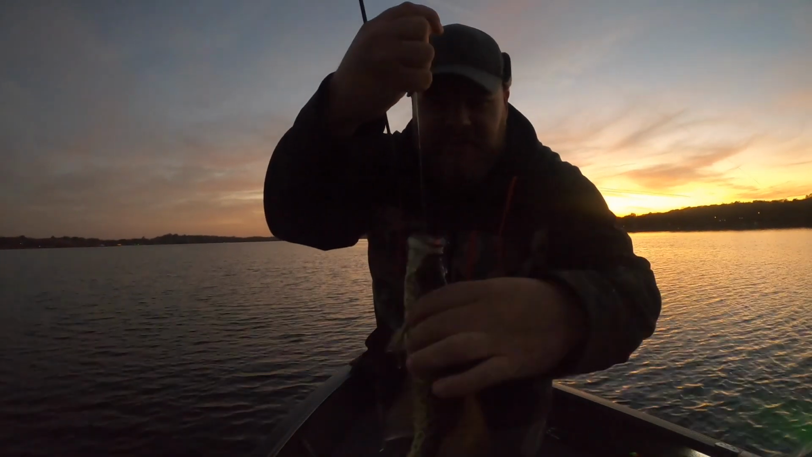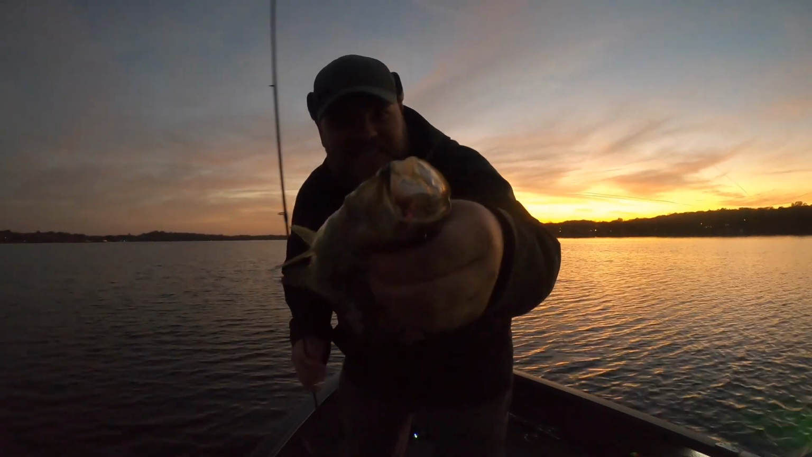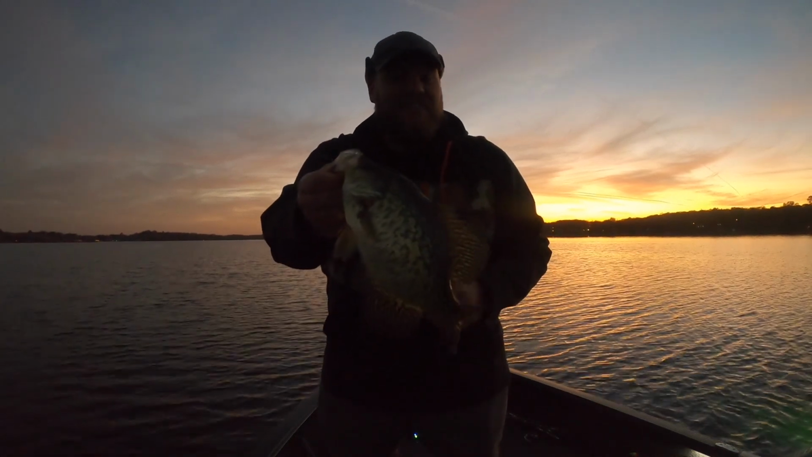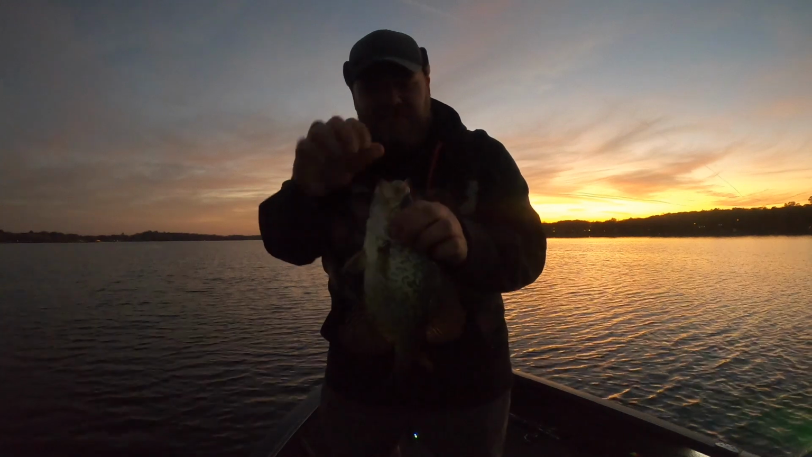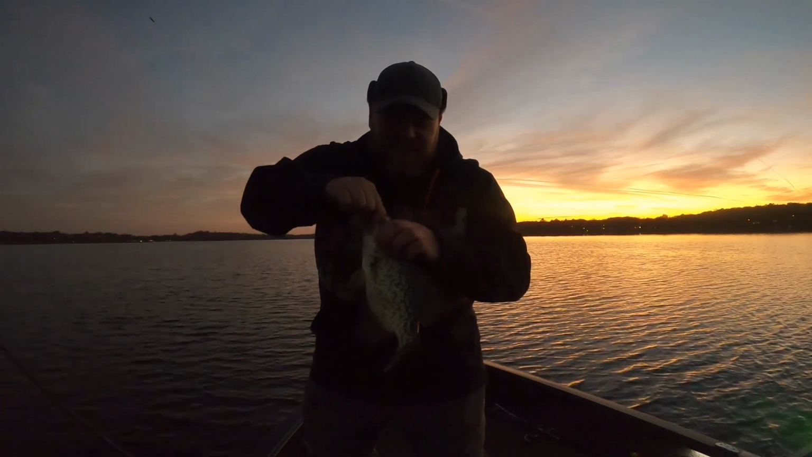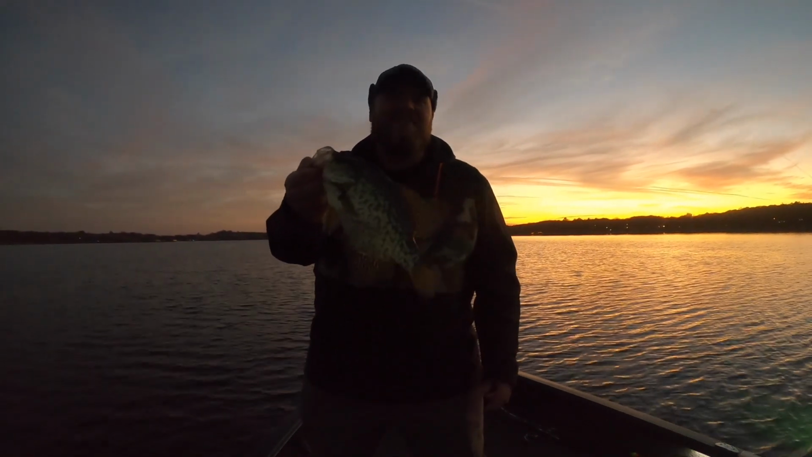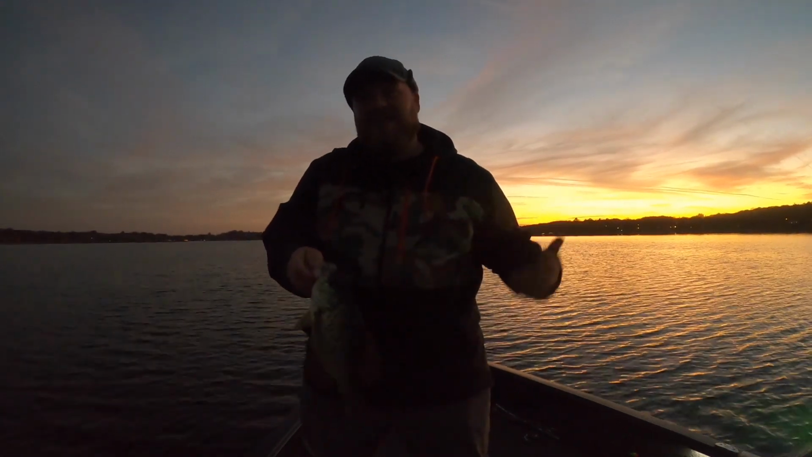Super dark. You probably can't see this, just like you can probably barely see that Jigging Rap because it just engulfed it. That's another, like, I don't know, high-end keeper, 11 and a half, 11, solid fish. But I know they're crappies, I know they're not giant walleyes, but anytime you can go out and just catch a pile of fish, drop after drop after drop, dude, it just brings out the little kid in you, or it does in me anyway.